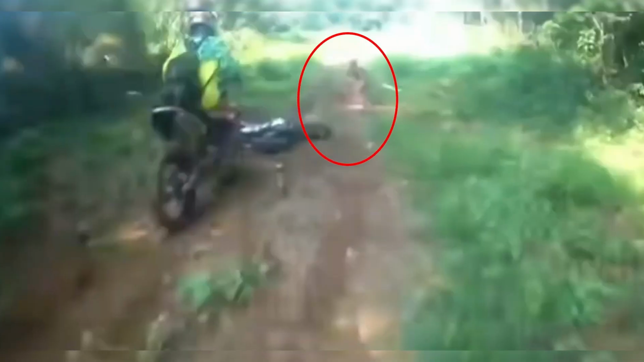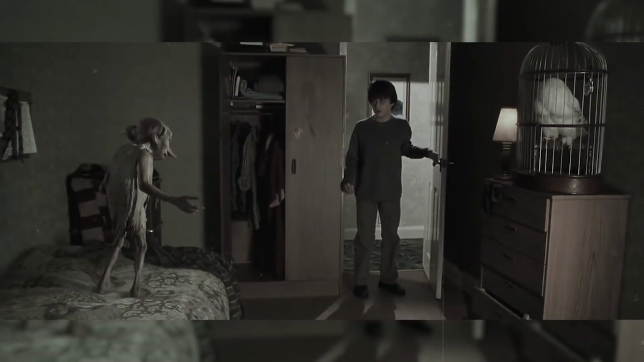If you already thought that was strange, then you should definitely see this one. We have a group of dirt bikers riding through a grassland when all of a sudden they spot a small creature emerge from the trees, but then quickly runs off when it realizes the bikers are close. The first thing that came to mind when I saw this video was Dobby from Harry Potter. The footage was taken on the moving bike, so you can make out a clear image of the creature, but you can see it zoom off.